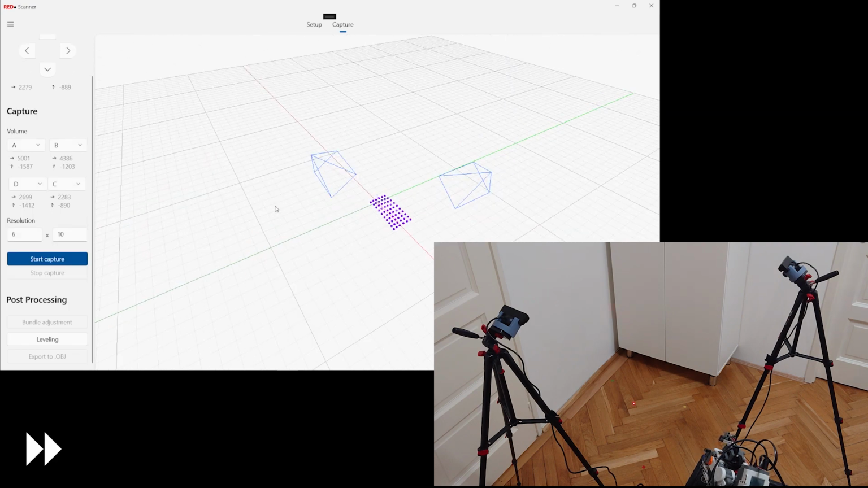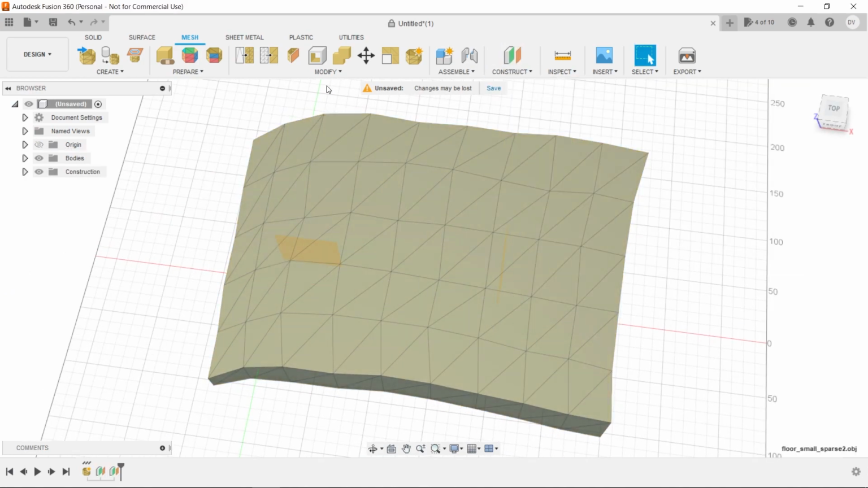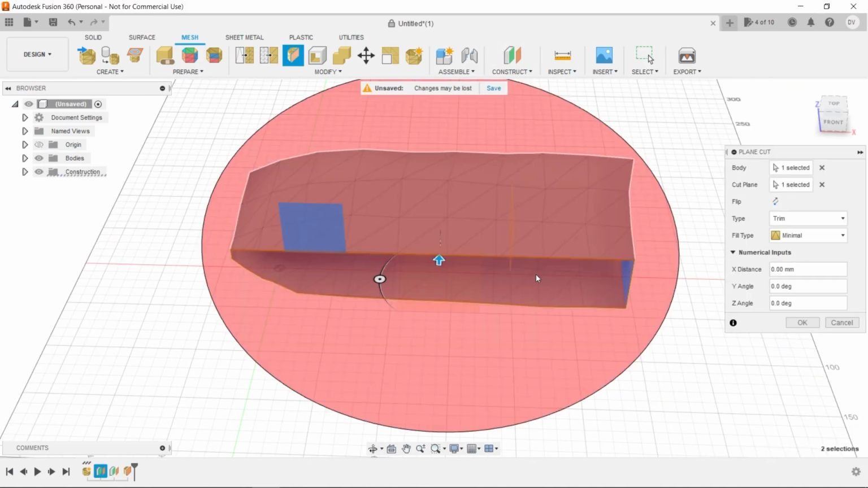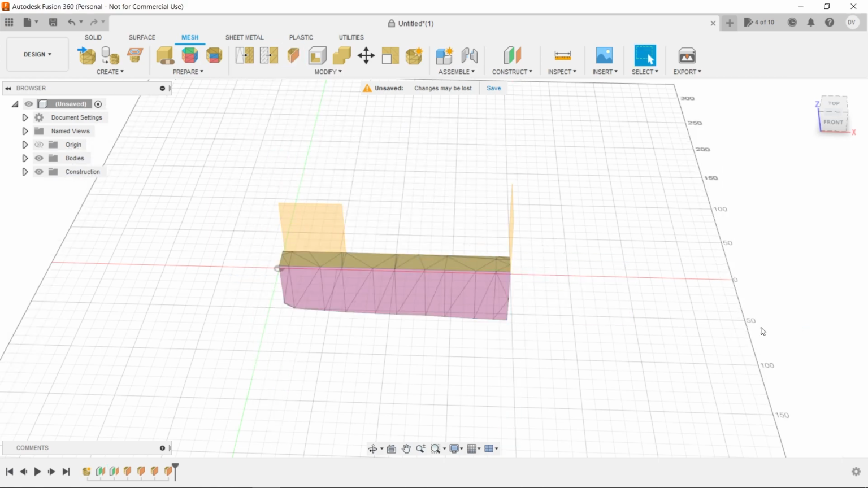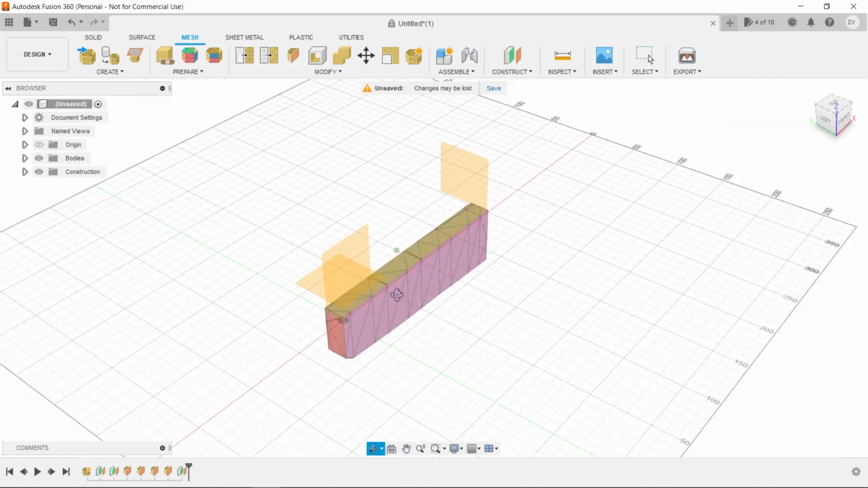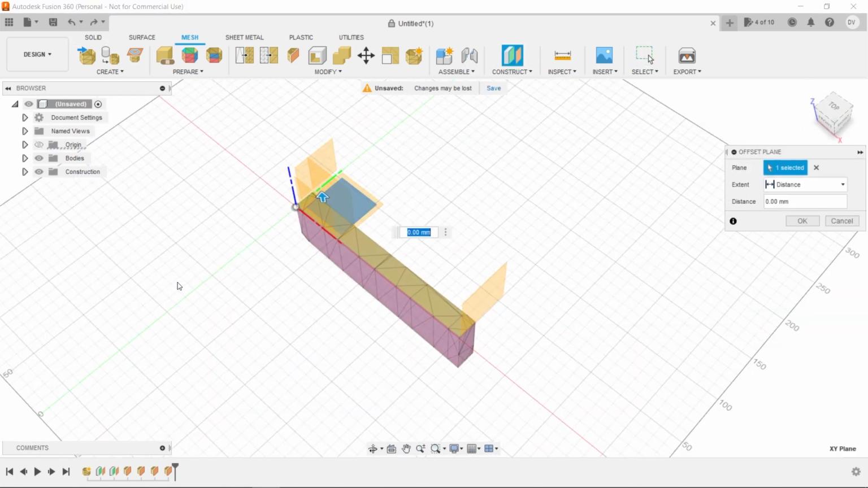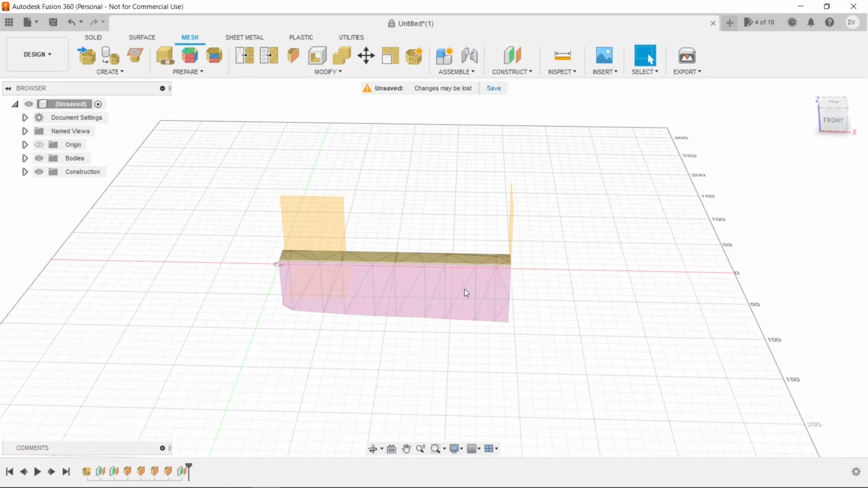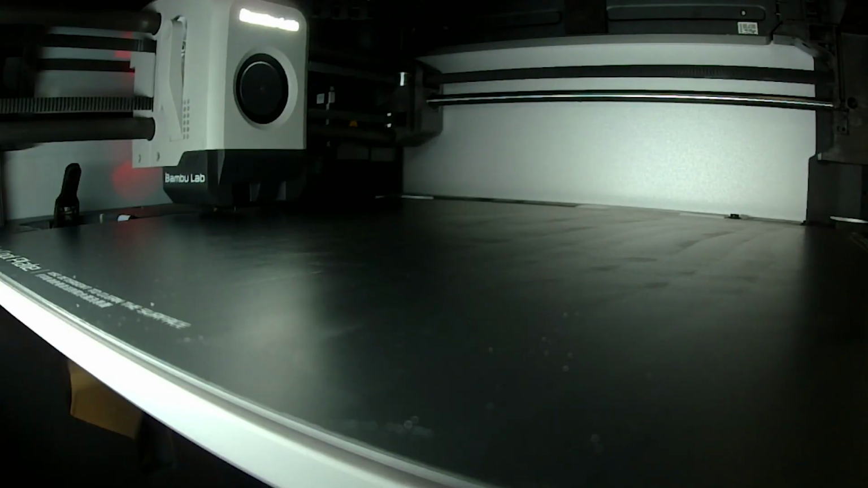After the scanning is done, I can export it to a Wavefront OBJ file, which I could import, for example, to Fusion 360. I'm cleaning it up before 3D printing it because the area that I scanned is a bit larger than what I need, so I need to cut these parts off. Now that it's done, let's start 3D printing.